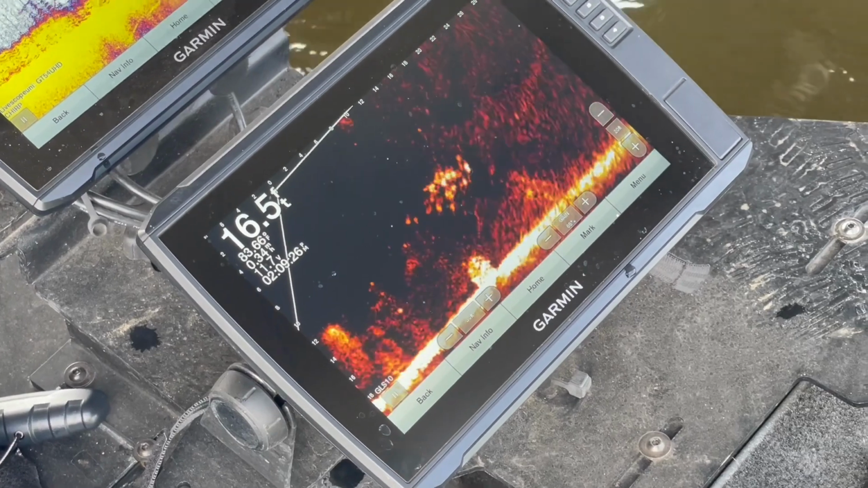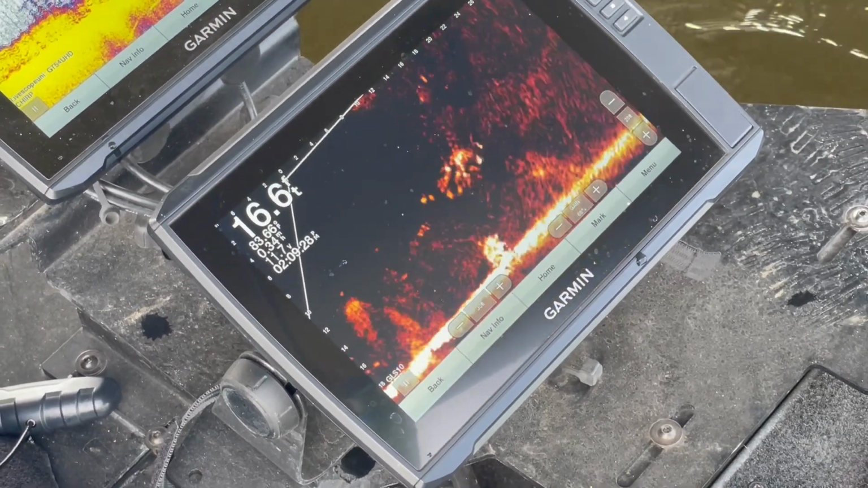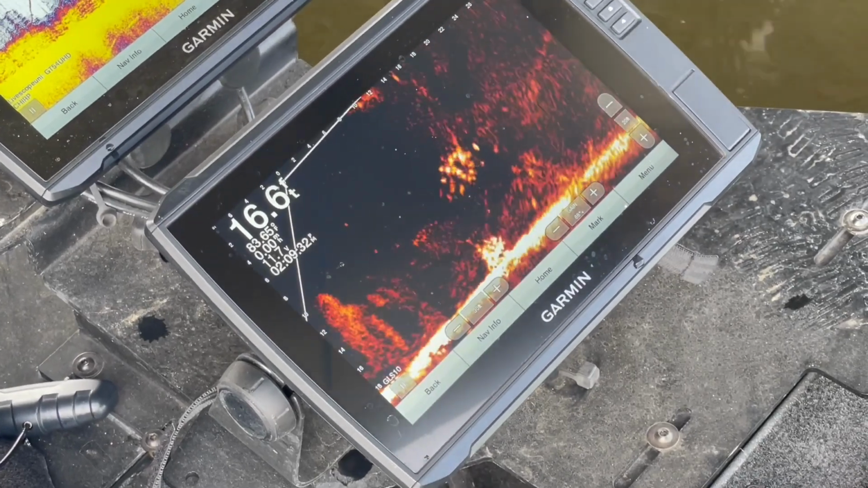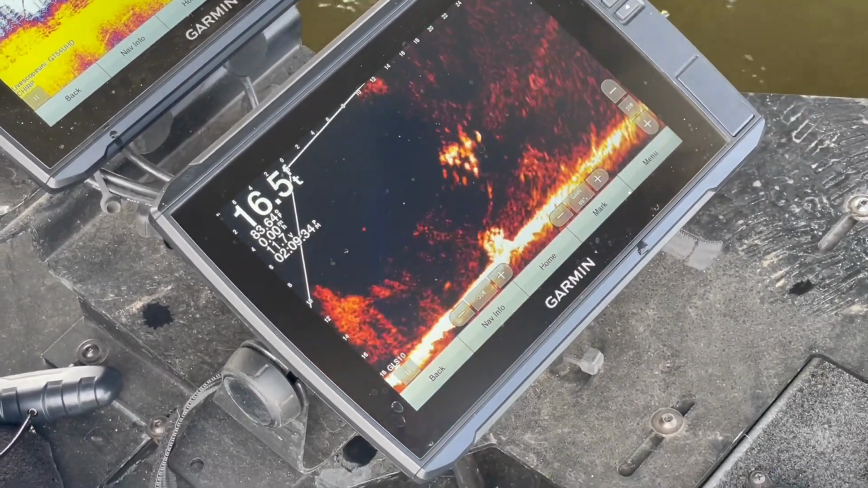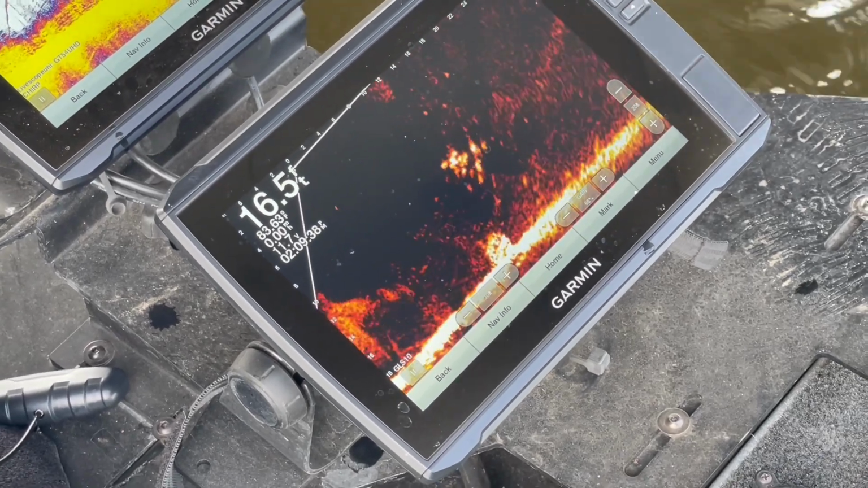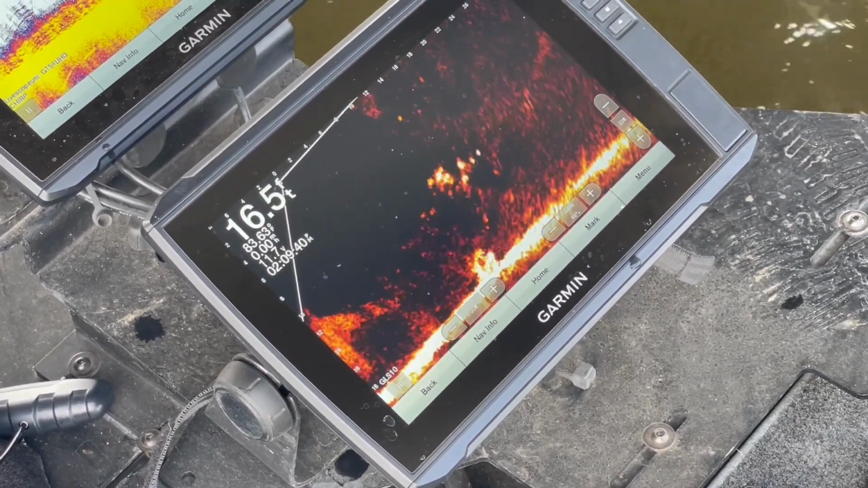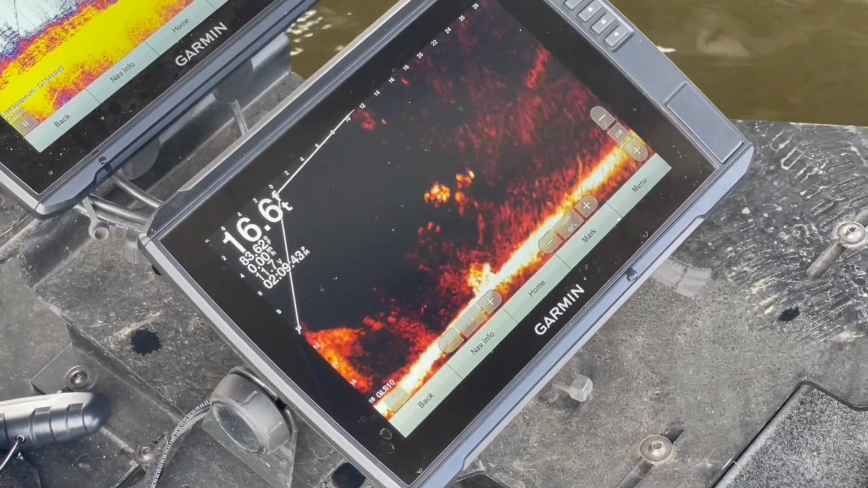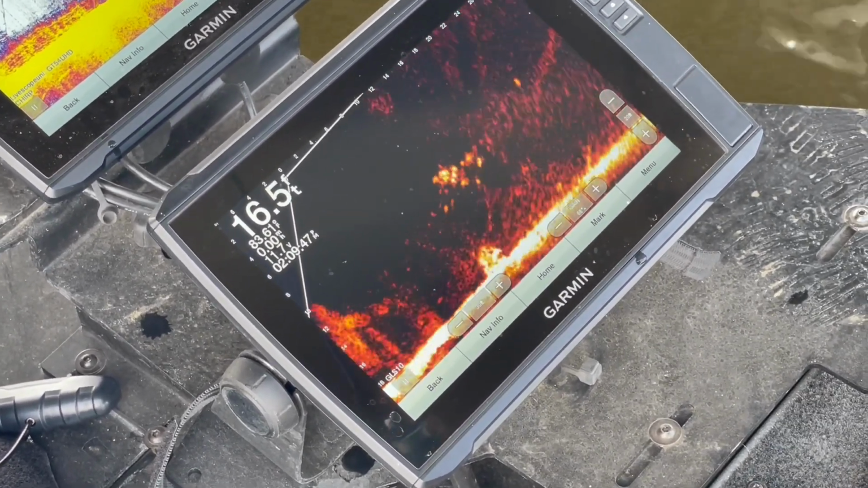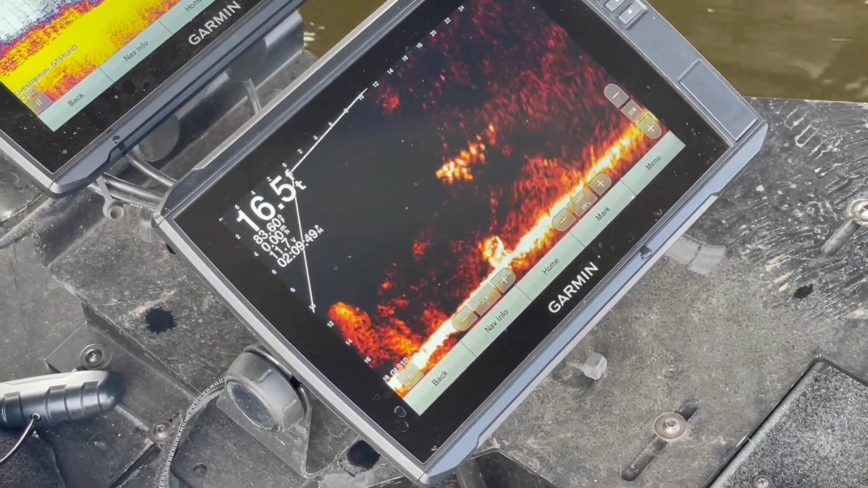Alright guys, here is a good view of a school of crappie that's sitting on top of a brush pile. As you can see, they're right here. That's the school of crappie. What I'm going to attempt to do is to make a cast and try to catch one of them. So cast out right directly in front of the troll motor. The nice thing is when you only have it set at 30 feet, you don't have to make a really long cast, and you can see your bait so much better.